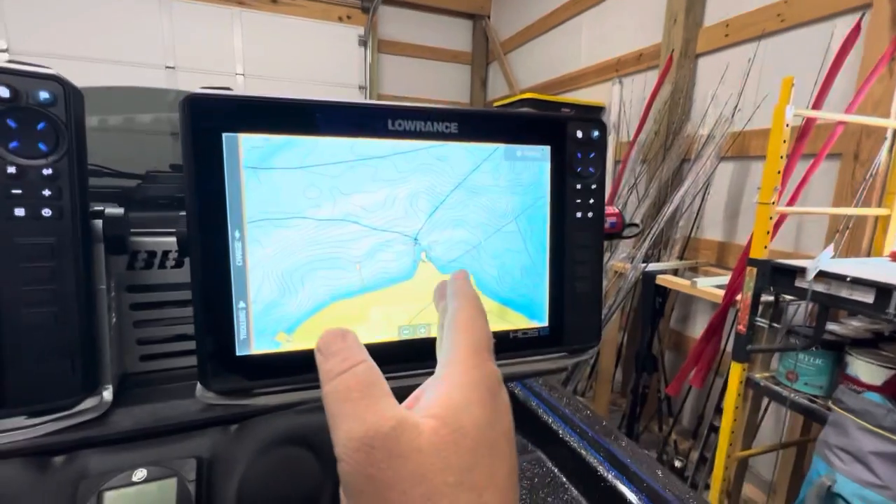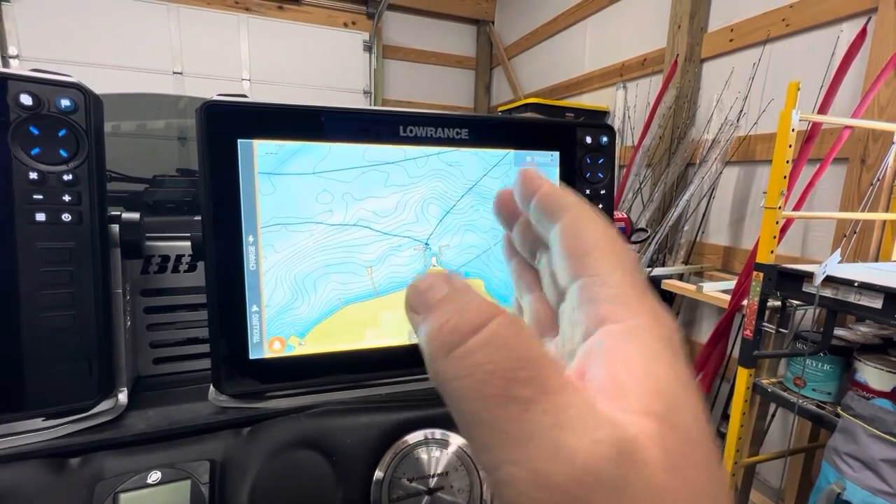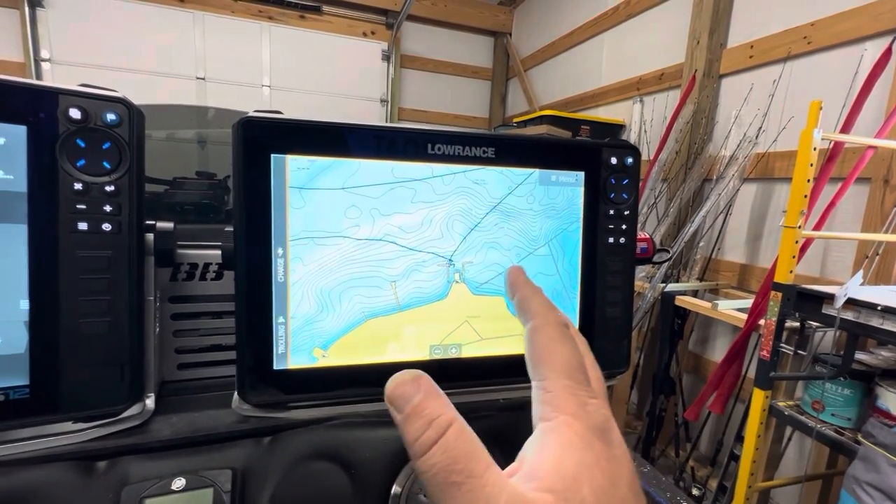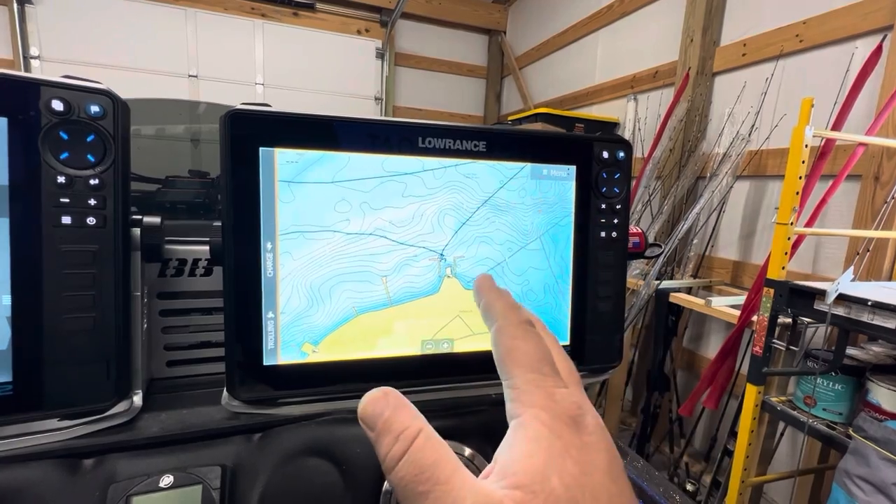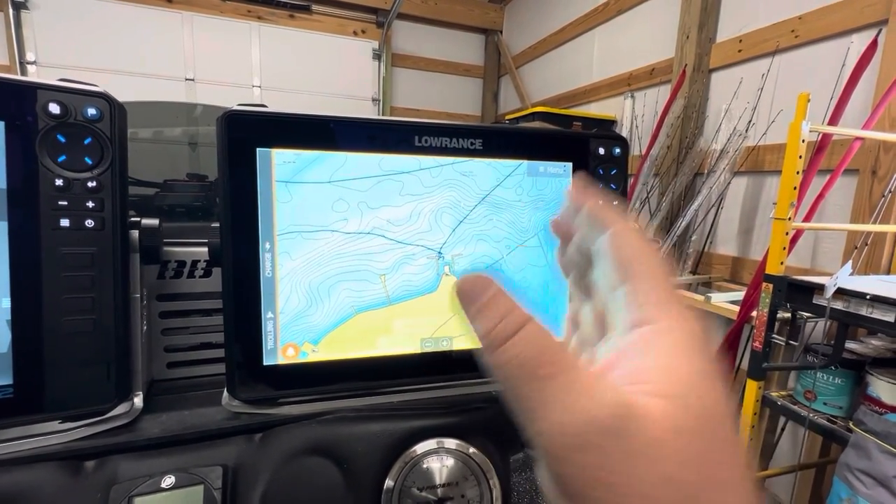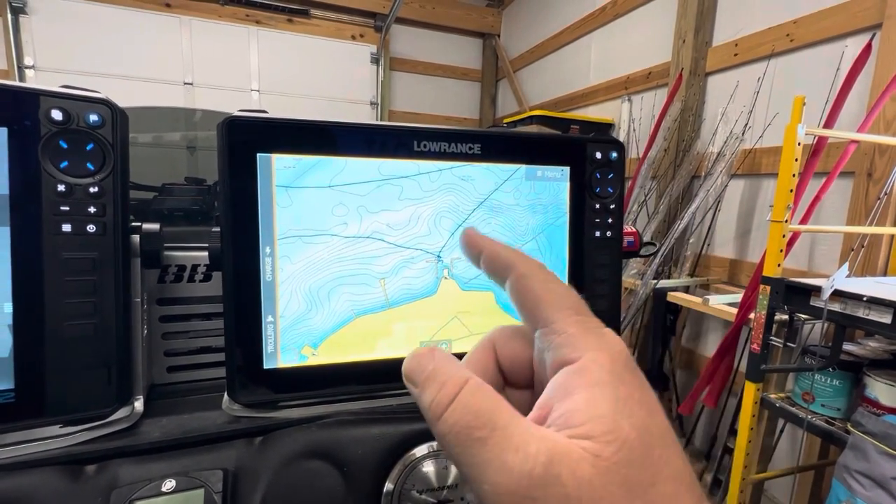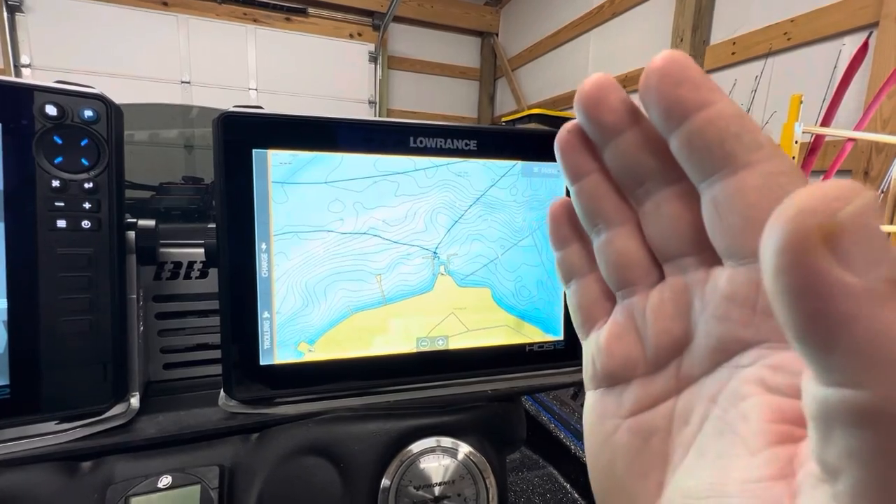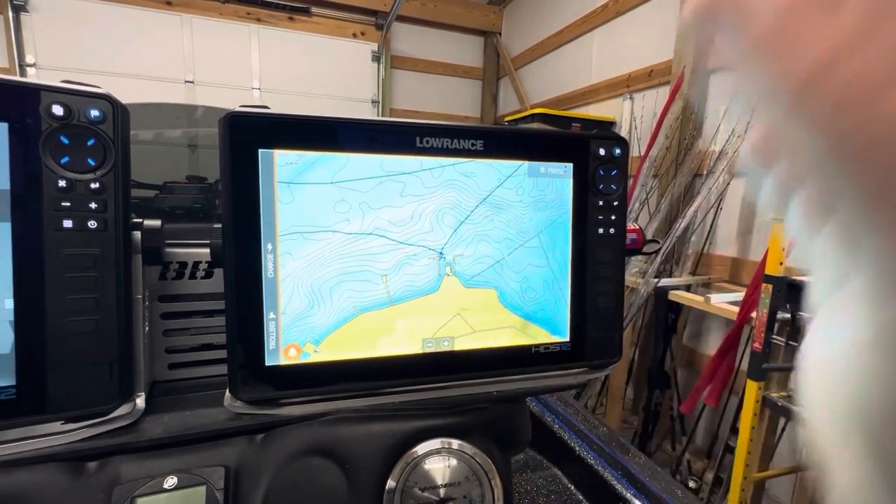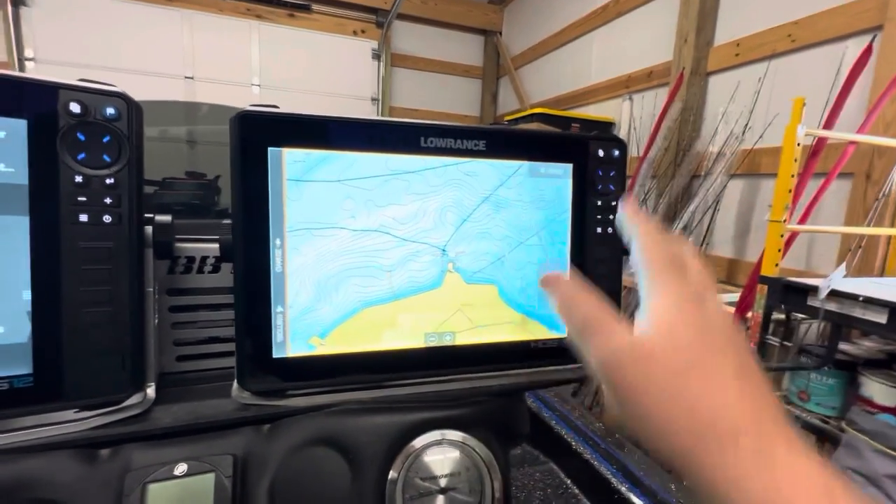We're going to start with this right screen here at the console. And this right screen to me is super important when it comes to finding fish, waypoint management, all that different stuff. I will use it while navigating, but for the most part, I want this screen for my active imaging, my 2D sonar, down scan, and also a zoomed in map, because this is what I'm using when I set down and start idling around and looking for fish. So this is a very important screen to me.